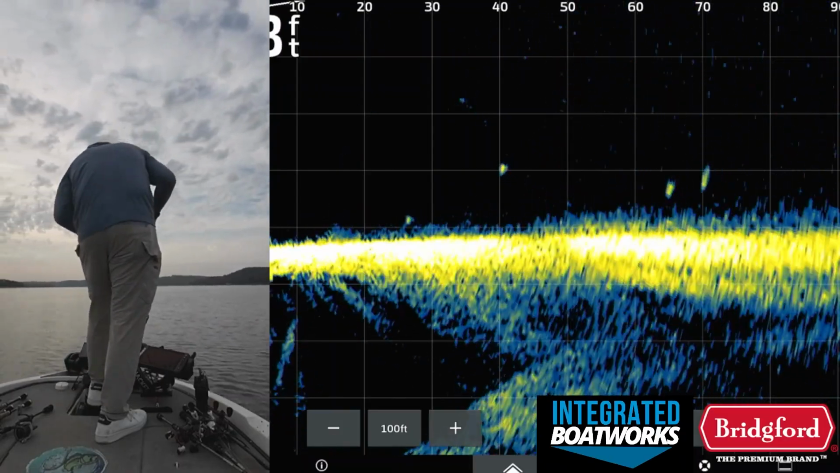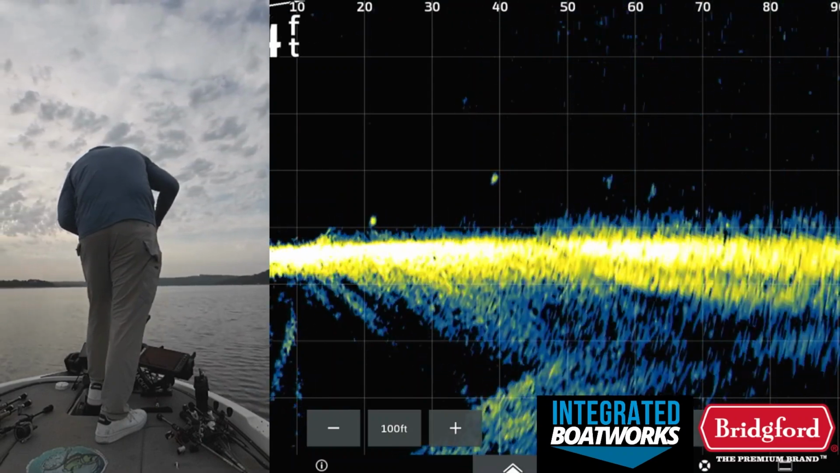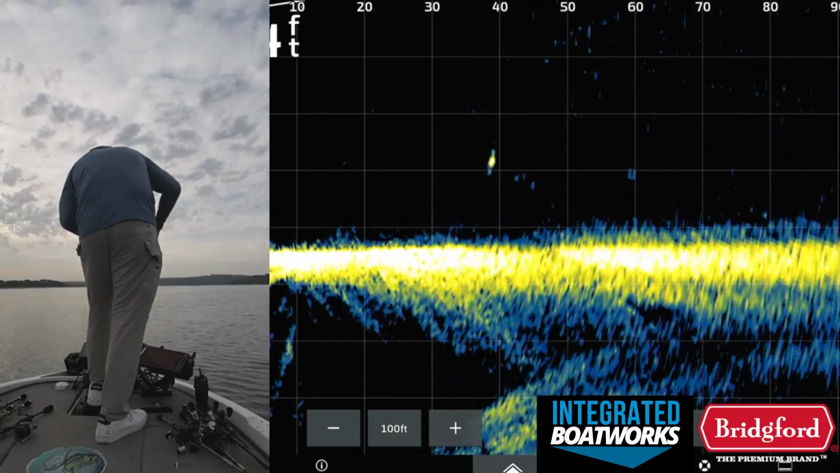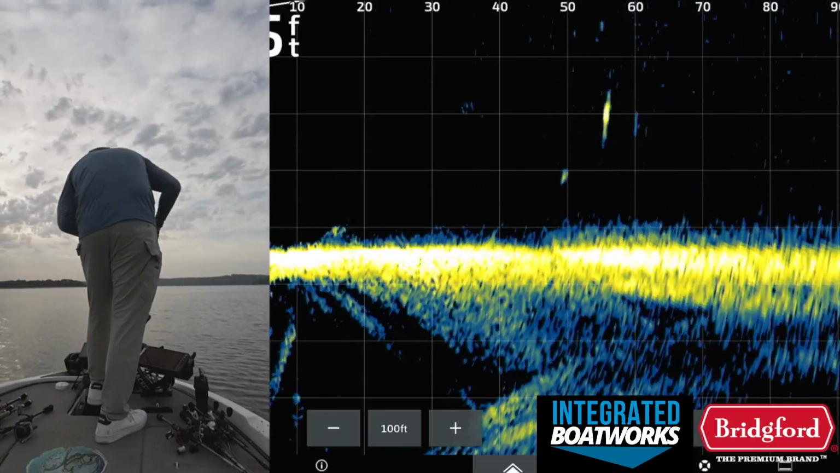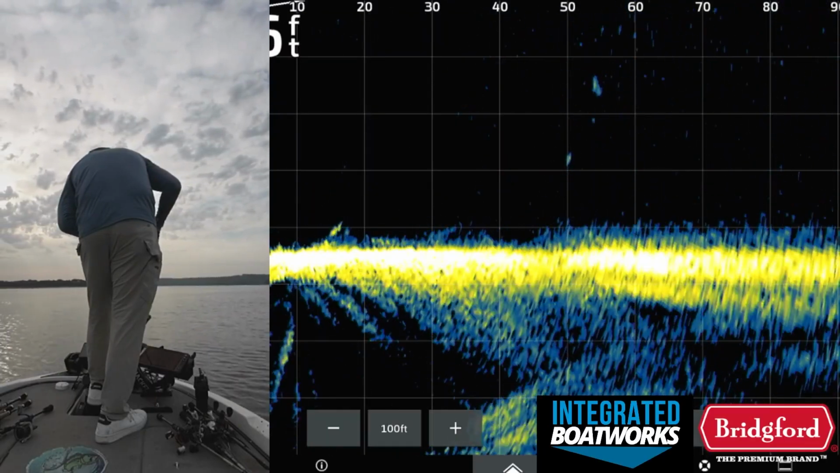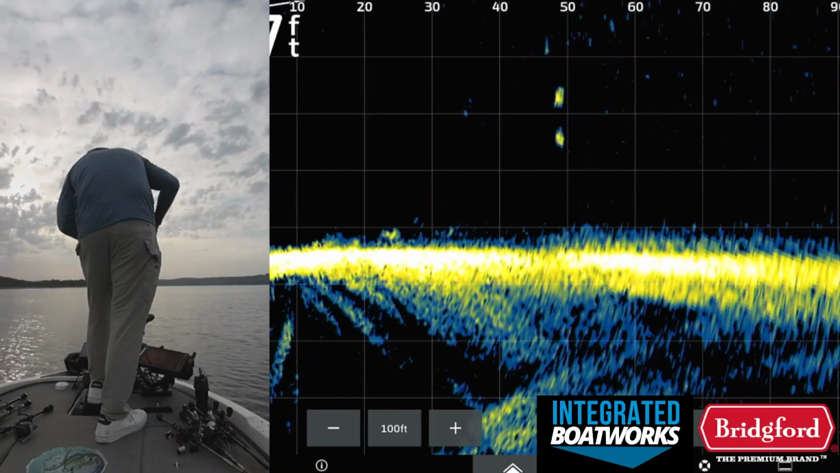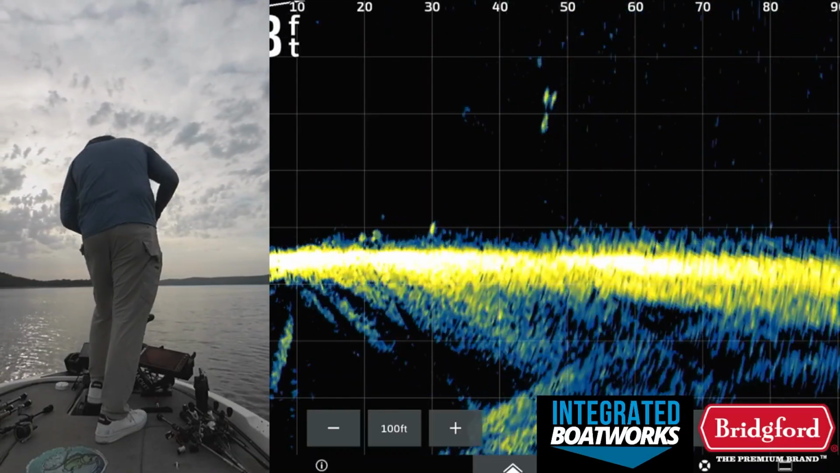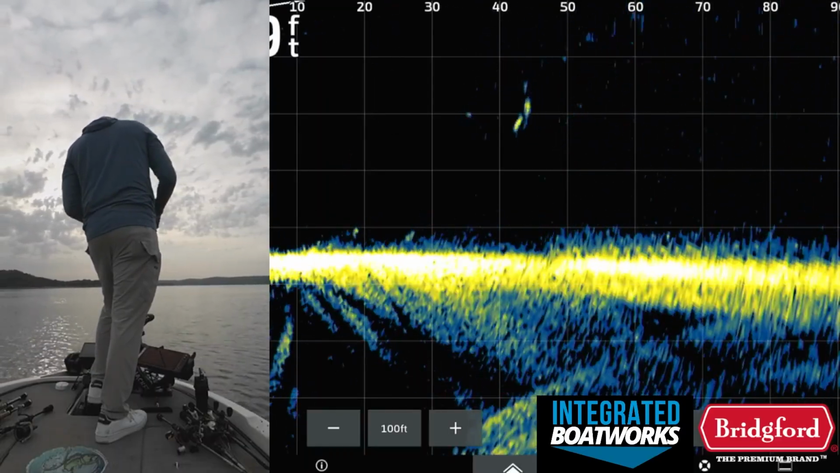Let's see here. Fish down there. Oh, he's coming up for it. Come on. Come on. Come on. Eat it. There's like 2 or 3 good ones underneath it right now. Come on.